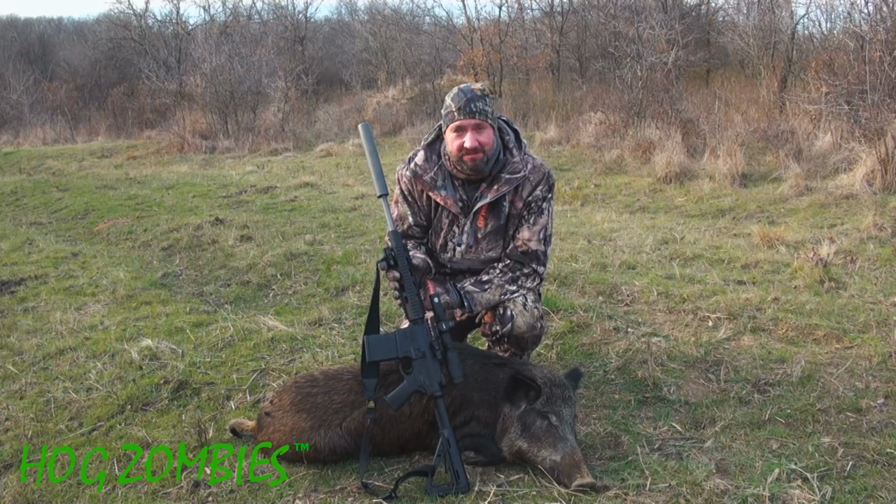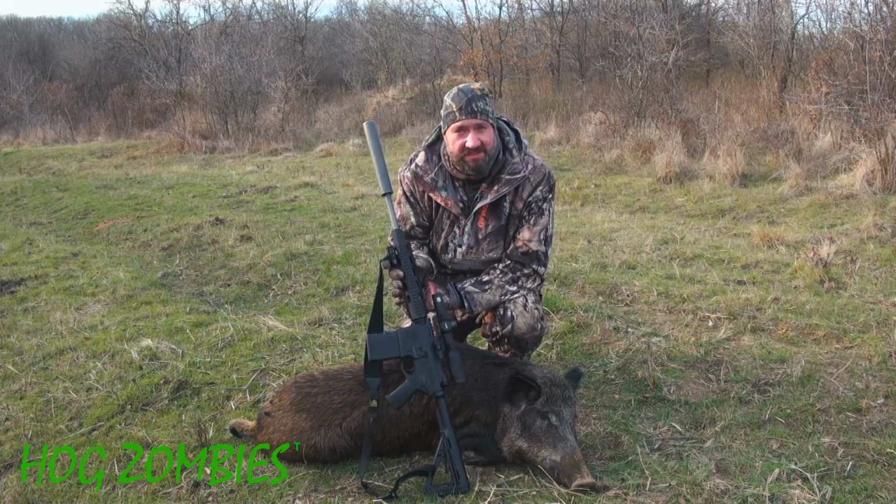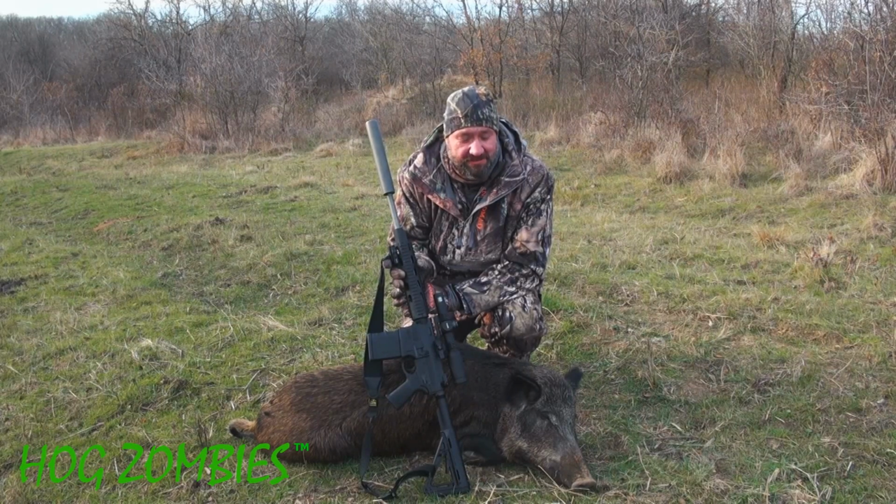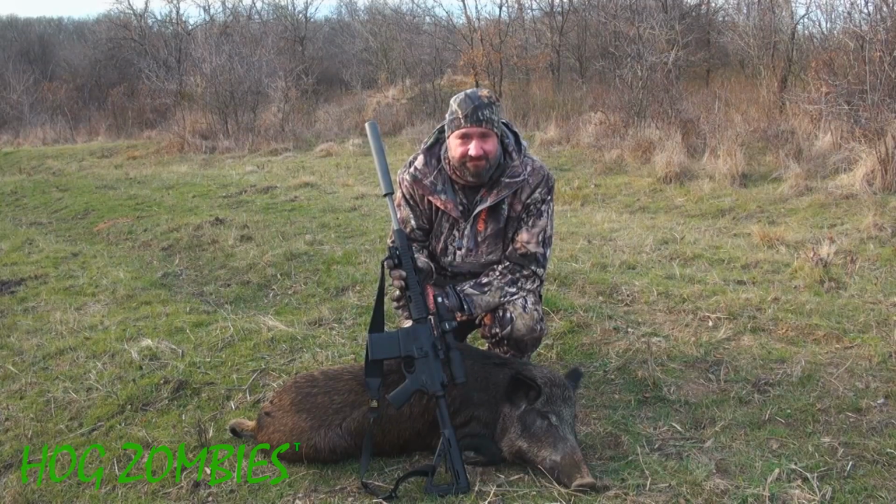It's crazy. We weren't expecting it to happen this early and that fast, but you never know, so you got to keep your eyes open. There's still time, and we're going to keep an eye on this field. There's some doe coming in, and hopefully another set of hogs, and we can get a couple more kills before it gets dark, so we're going to get on them.